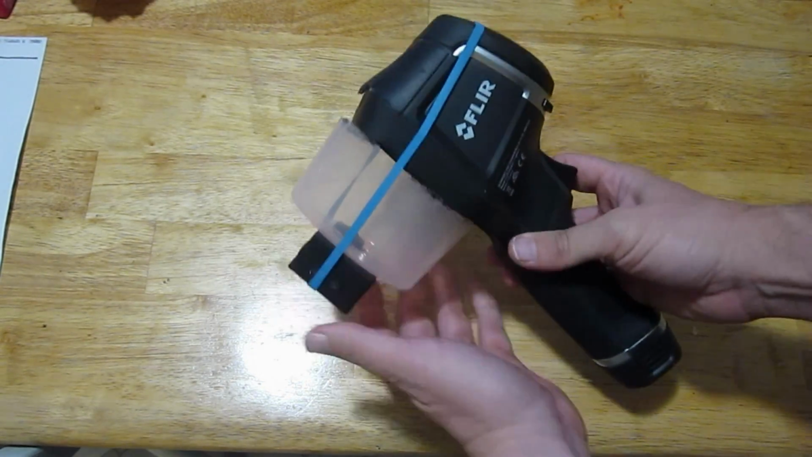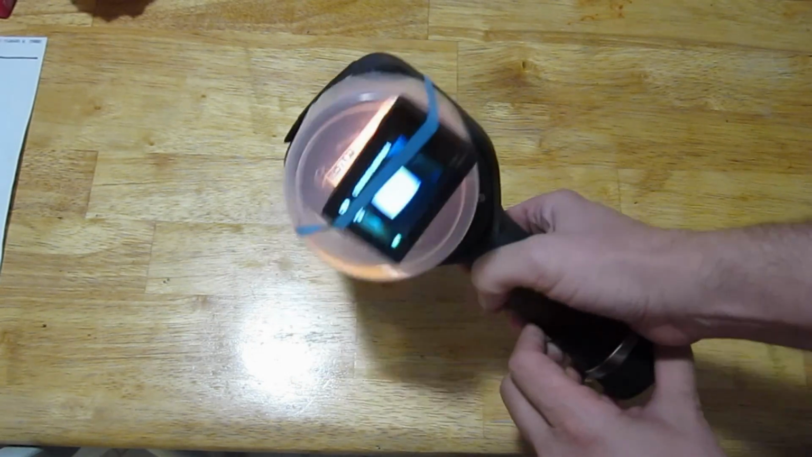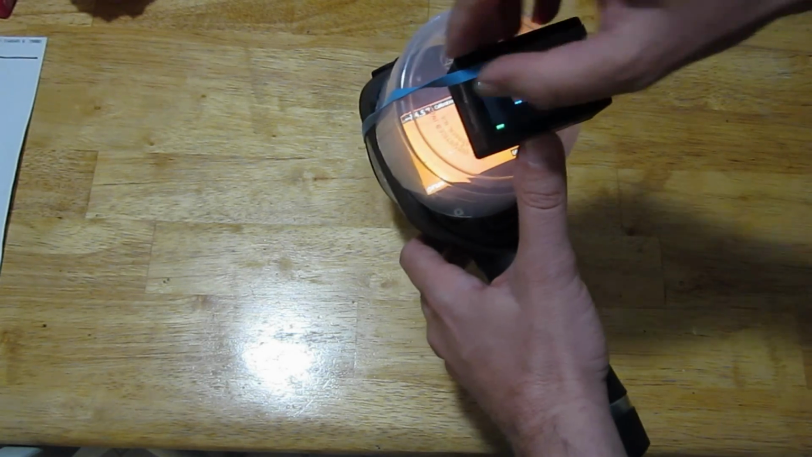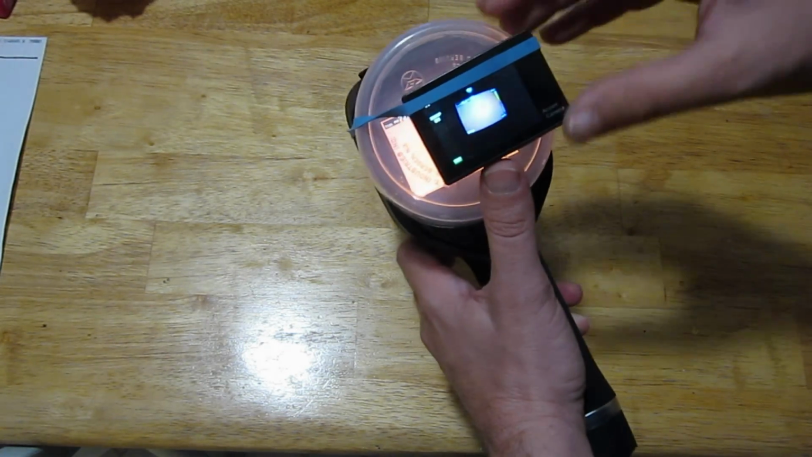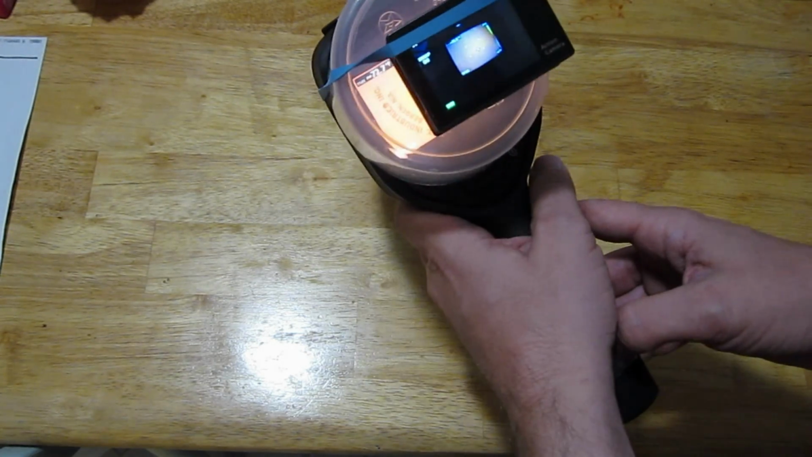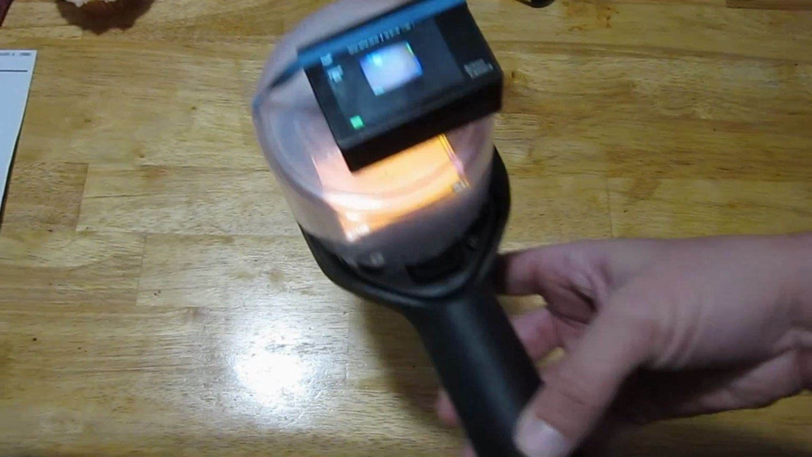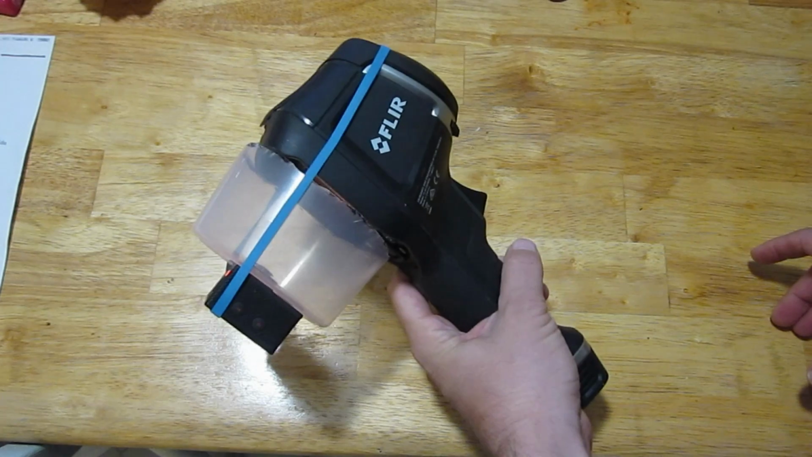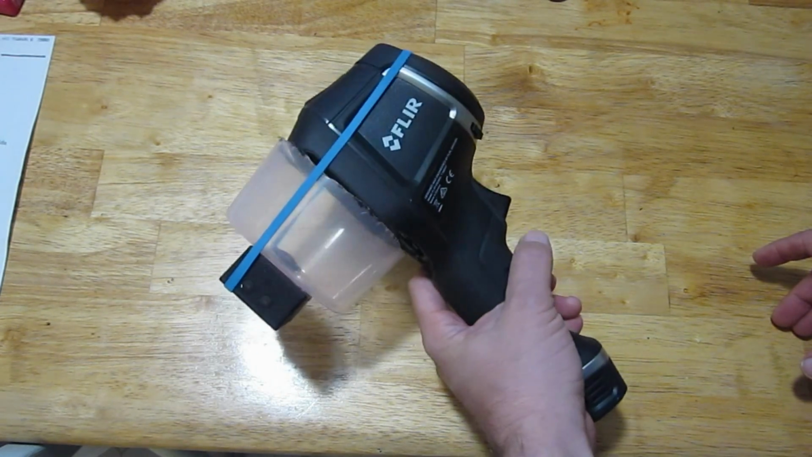And there's the side view of it. And maybe I can move the rubber band up so it doesn't interfere with the picture. I think looks pretty good. We got the full picture there. It's not too fish-eyed. Hopefully it's got enough resolution to be able to look at stuff. And there we go. Our adaptation for taking video images with a FLIR camera.